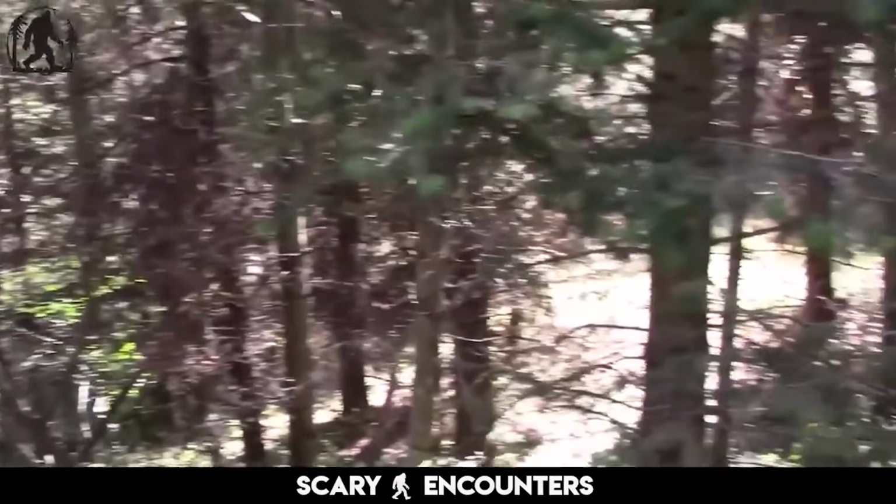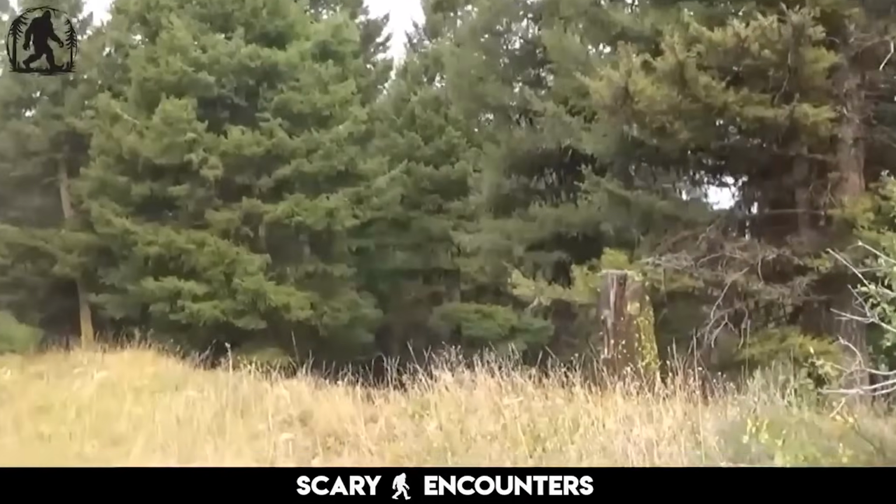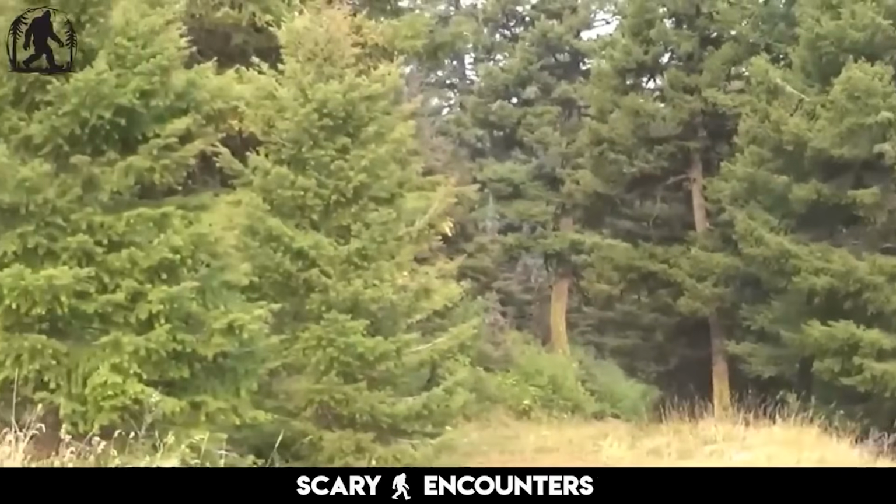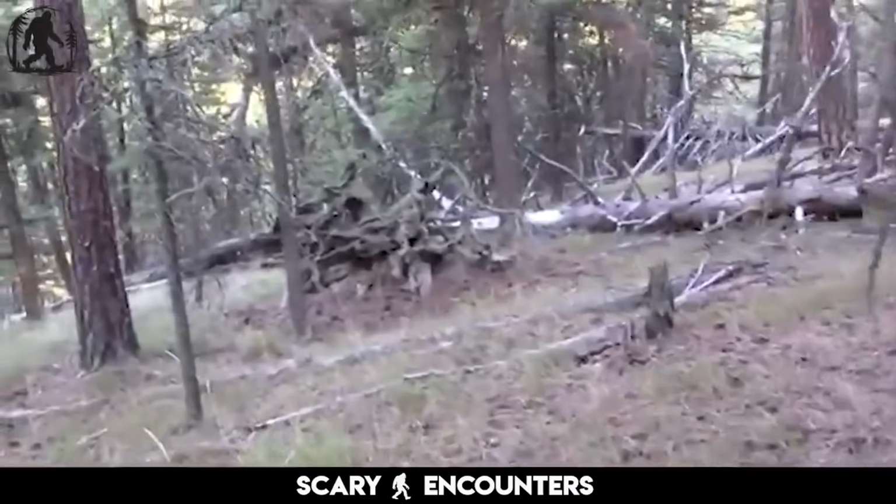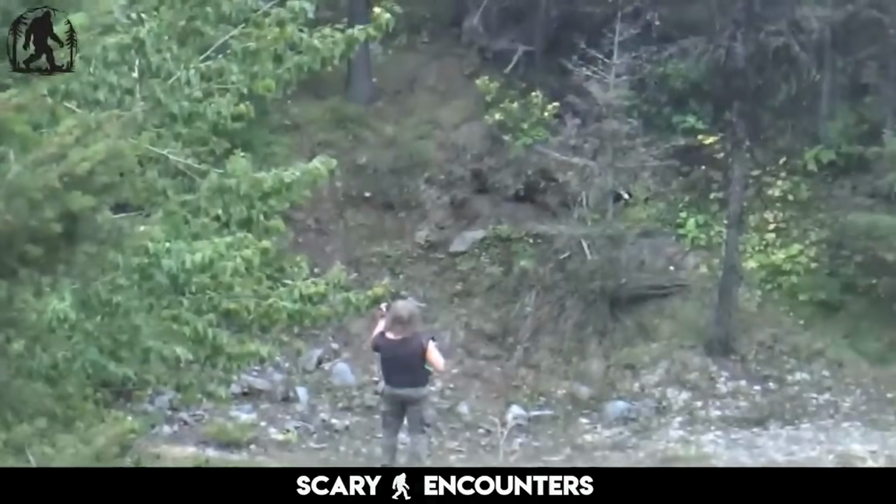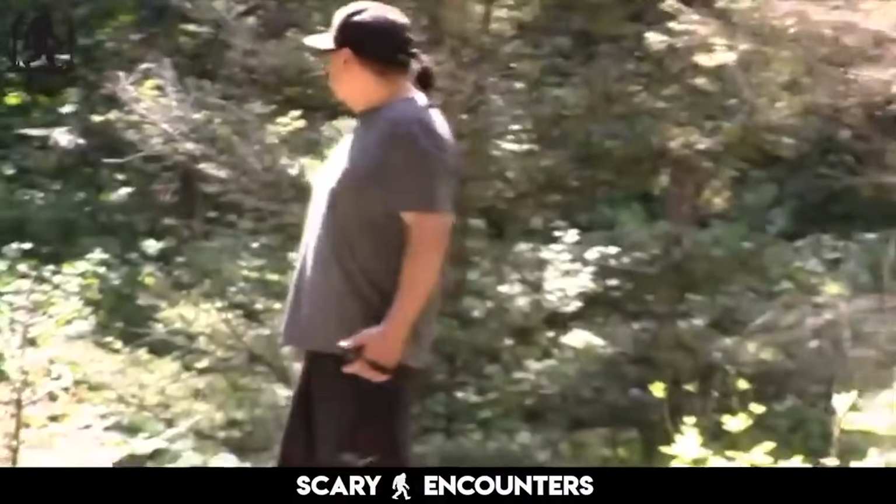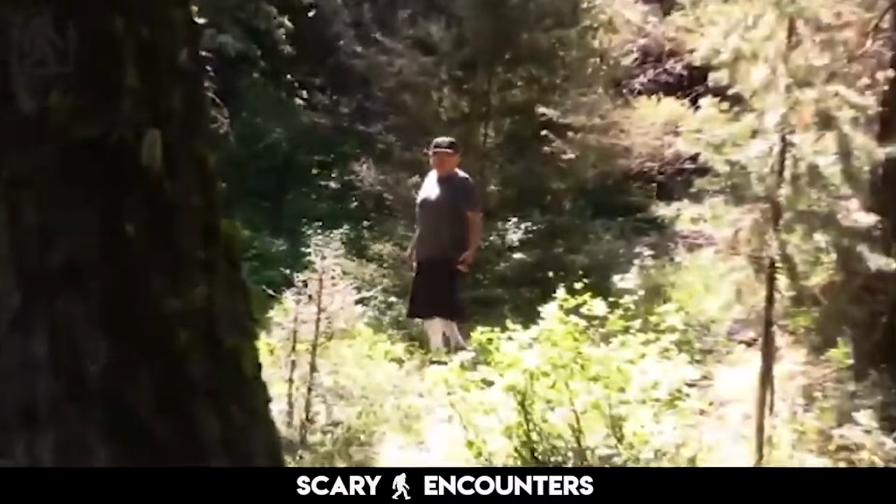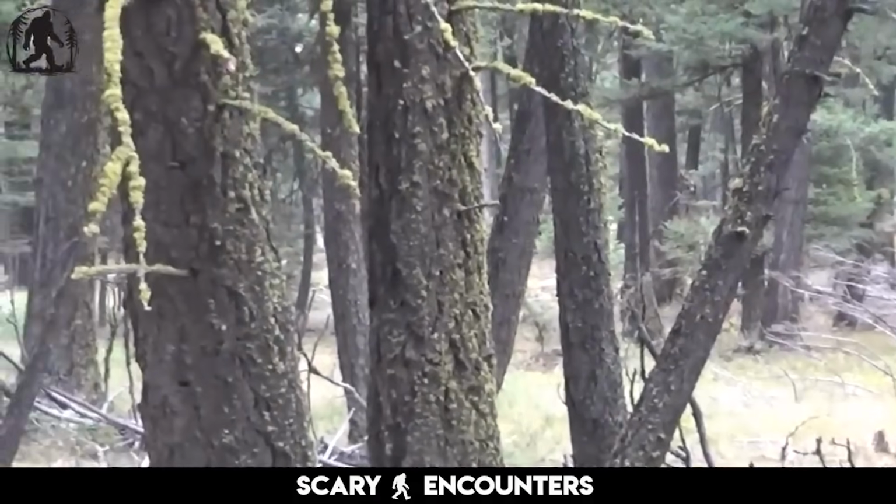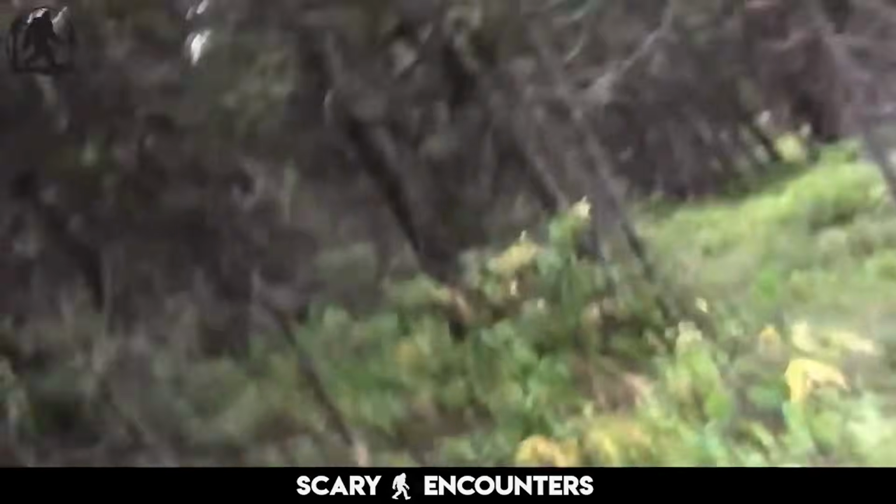In the depths of the Montana wilderness, a group of Bigfoot researchers embarks on a mission to relocate a specific area where they once captured footage of something lurking between the trees. The thick brush and rough terrain make navigation difficult, but their determination pushes them forward. They carefully retrace their steps, trying to line up the exact position from their previous sighting. However, something feels off. The forest seems eerily quiet, and a strange tension fills the air.